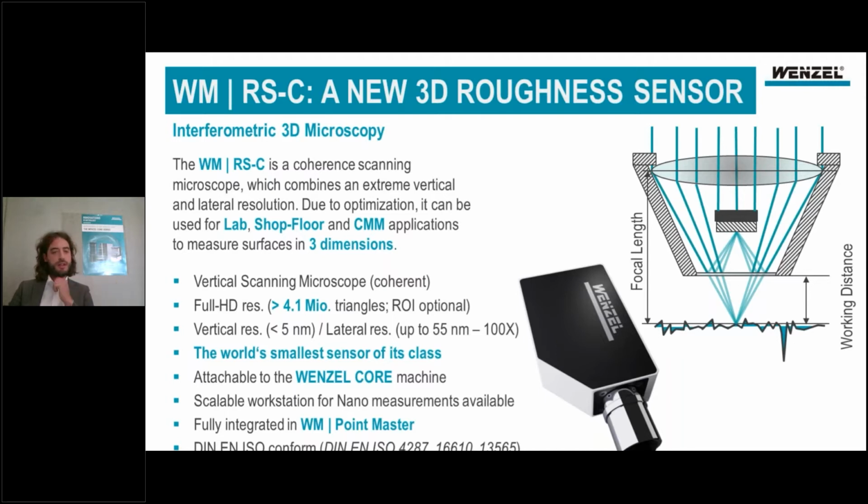And it has some more interesting features. For example, you can adapt the sensor to our Wenzel core machine, which is a 5-axis machine, so measuring at the machine directly. I will tell you something about this later. You can also combine the sensor with our scalable nano measurement station. You get some information about this too. Therefore, we use a Wenzel interface, which is just plug and play, so you can adapt it to your machine and it works directly.